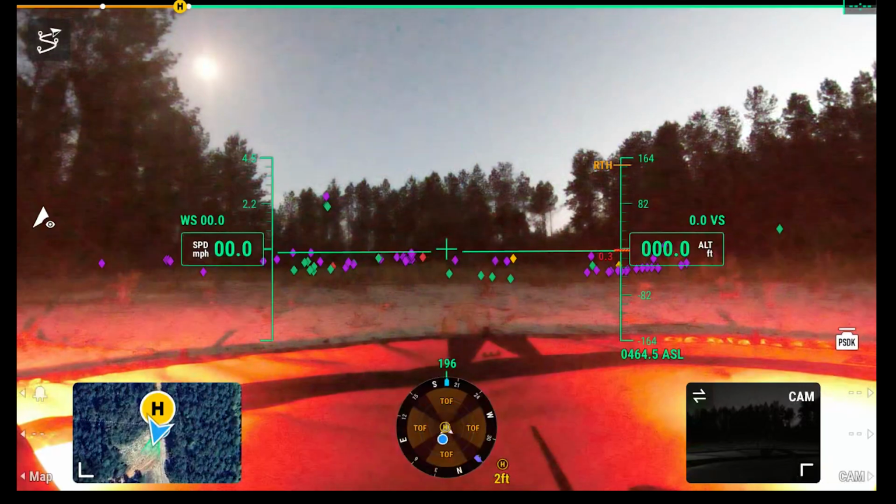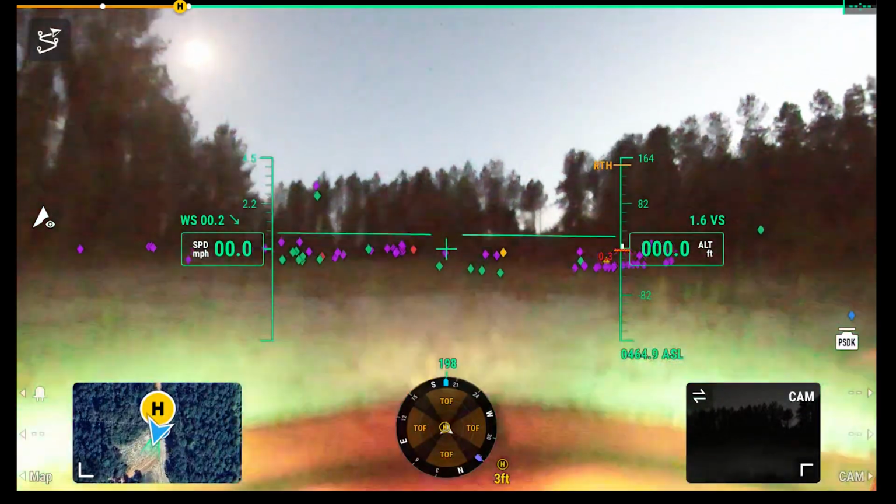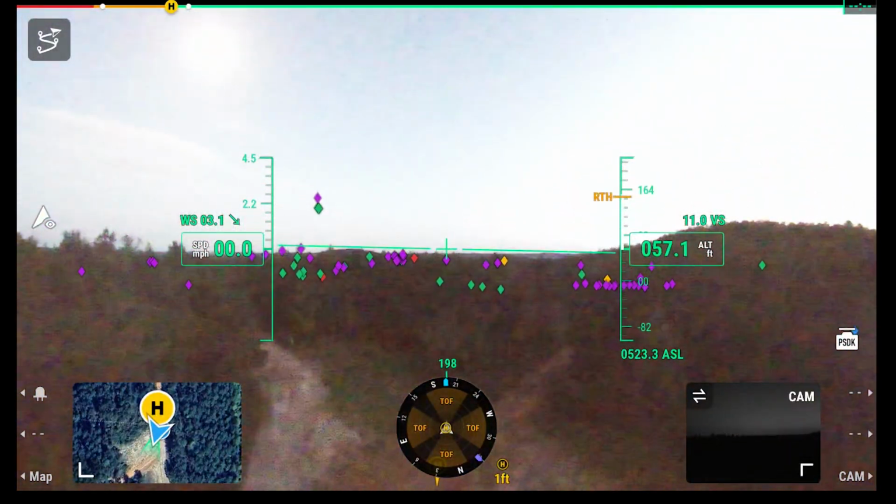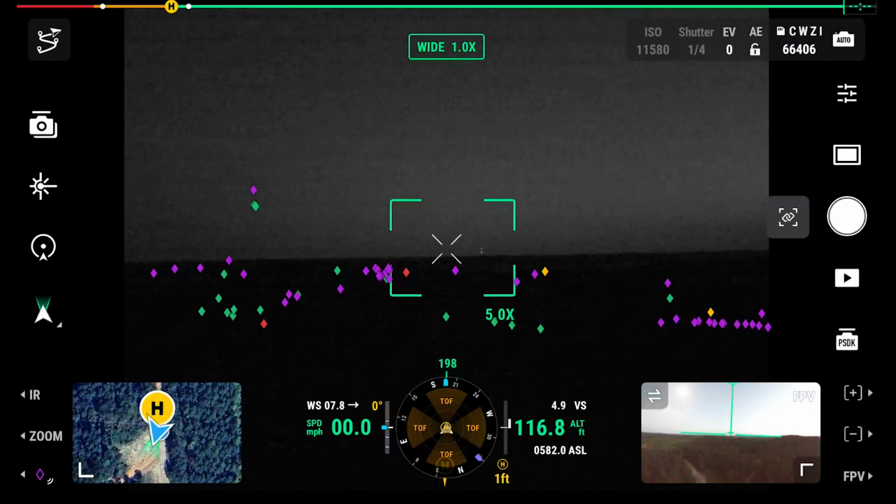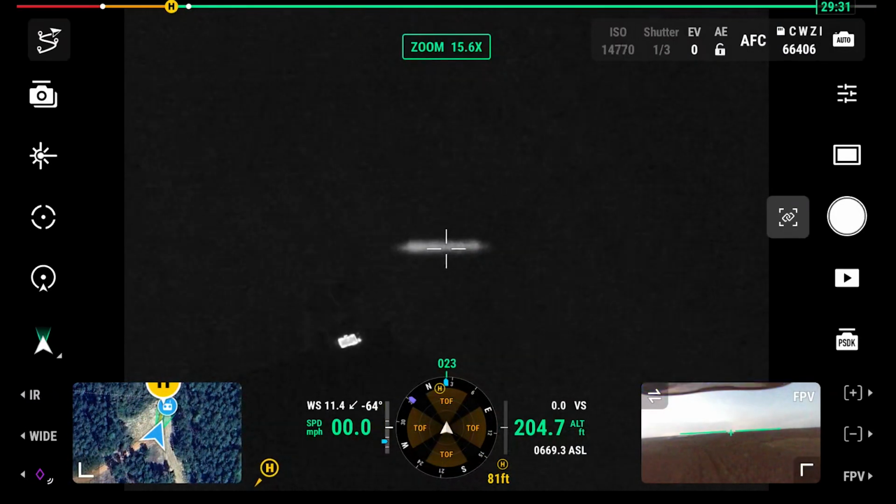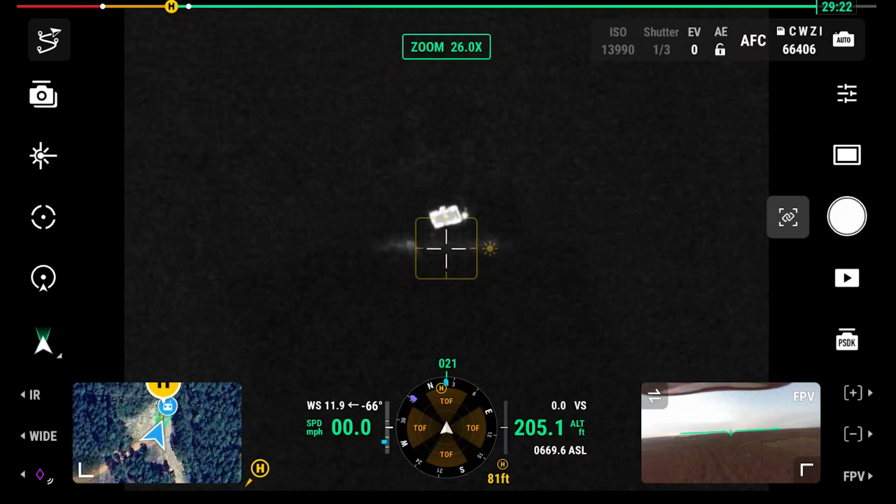All right, guys, so we're going to take the drone off. Taking off. The T60 light is on there right now. I'm going to take the drone up to, I don't know, 100 feet or so, a couple hundred feet. We'll go to 200 feet. So I'm going to look at myself with this, the zoom without anything on it right now. Again, we're getting close to dark, so you can kind of see me here.